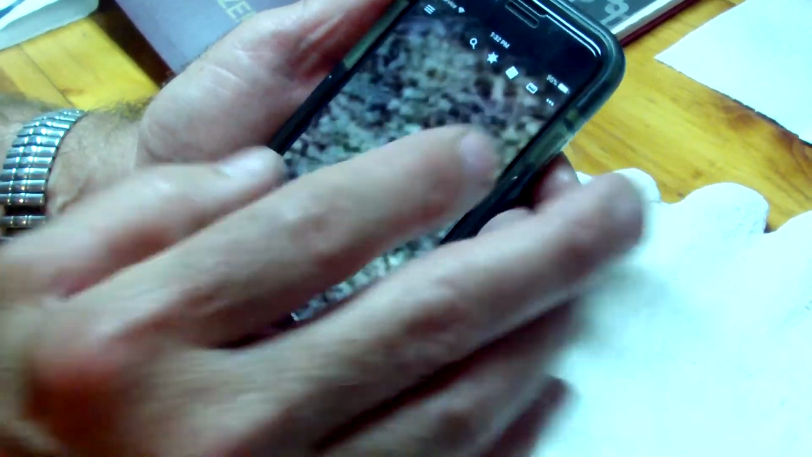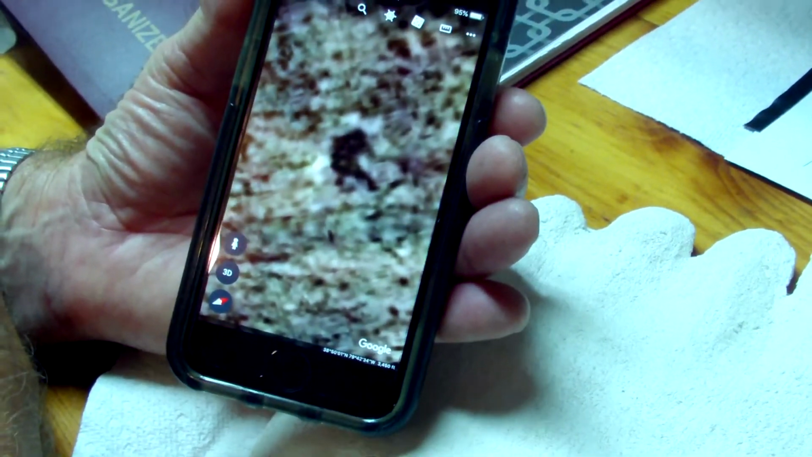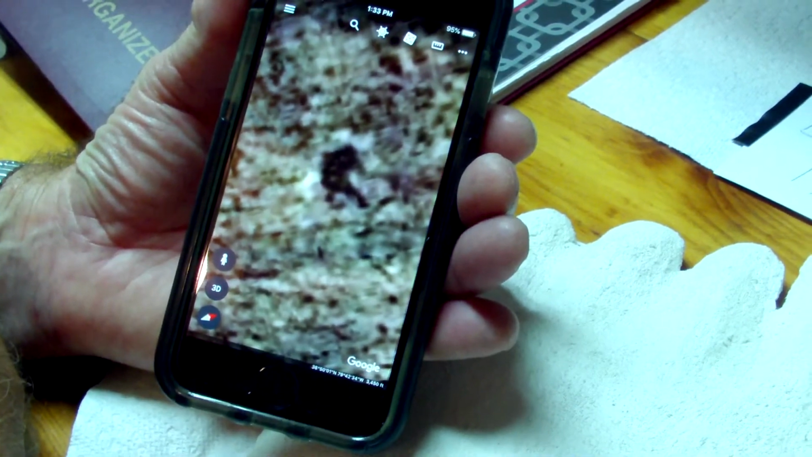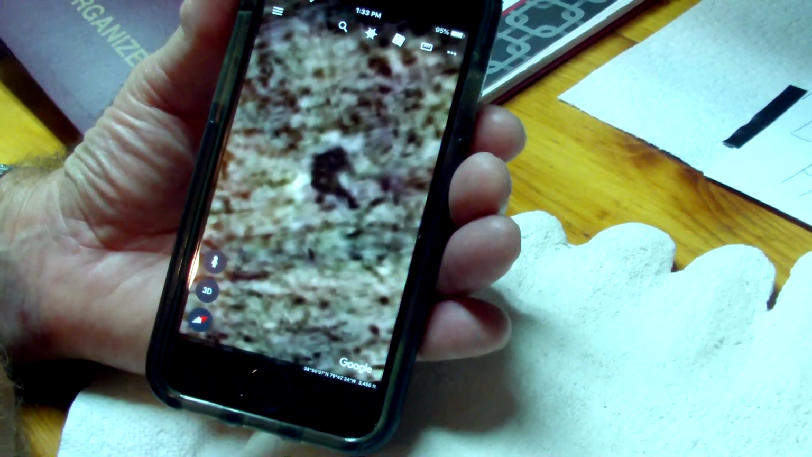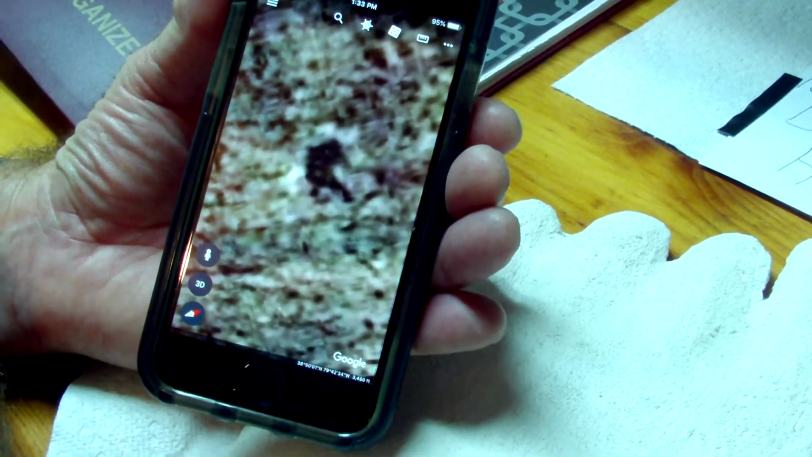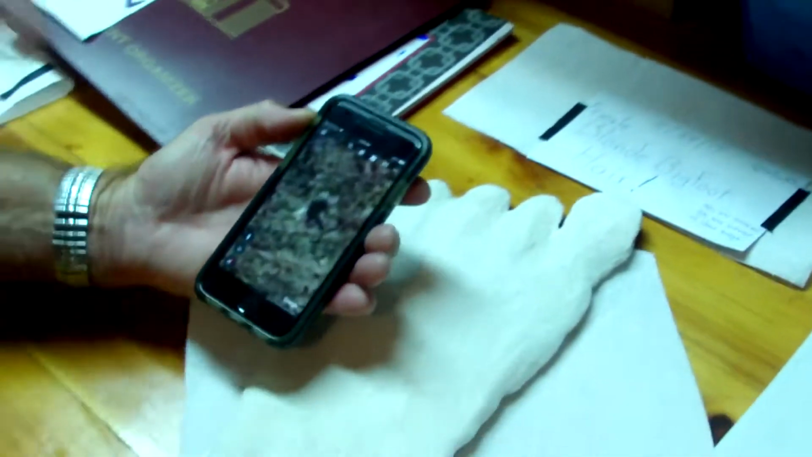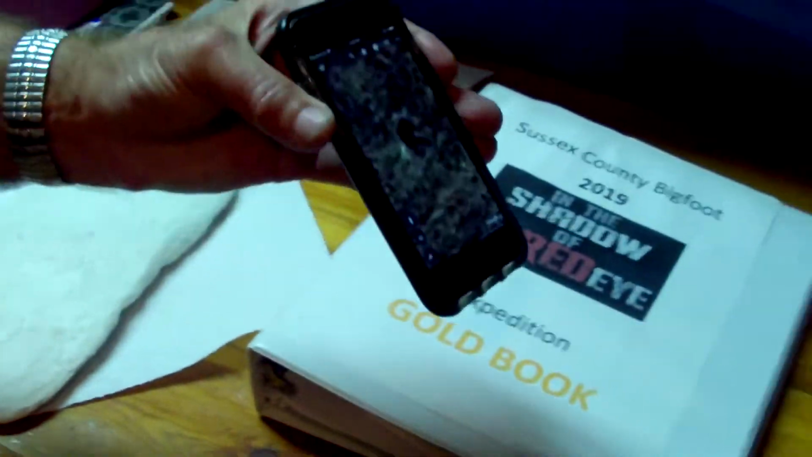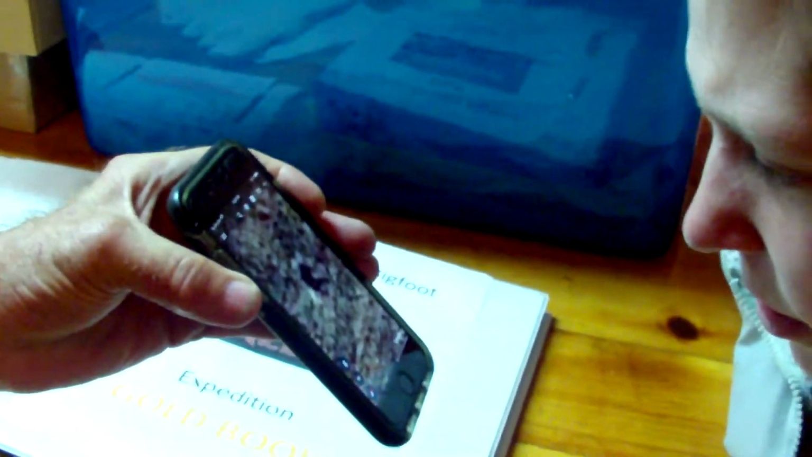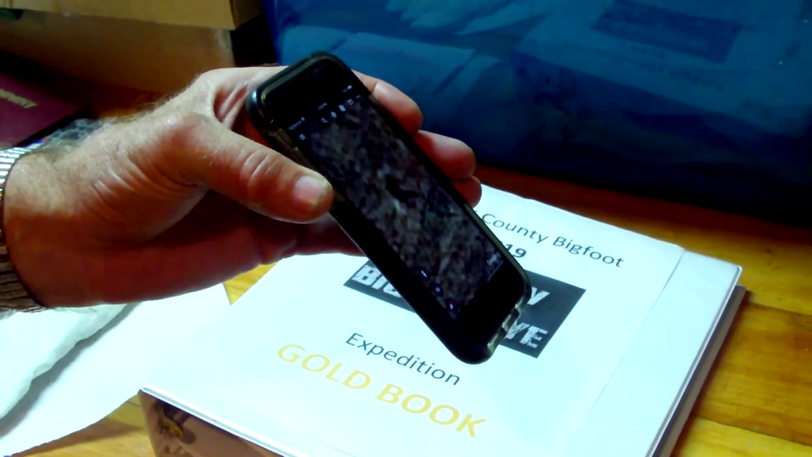You see what he's doing? That's a Bigfoot. He's bent over, and that's white deer hair all over. He's tearing into a deer. You can see his head and his elbows, his arm, his feet. That's from Google Earth. I can't deny that. What the heck is that? That's Bigfoot, and he's digging in a deer carcass. That's white deer hair. Oh my god.